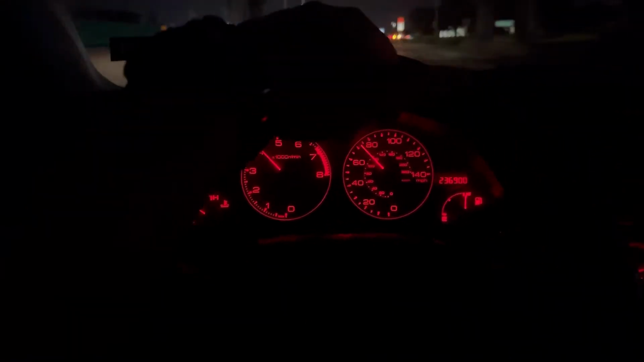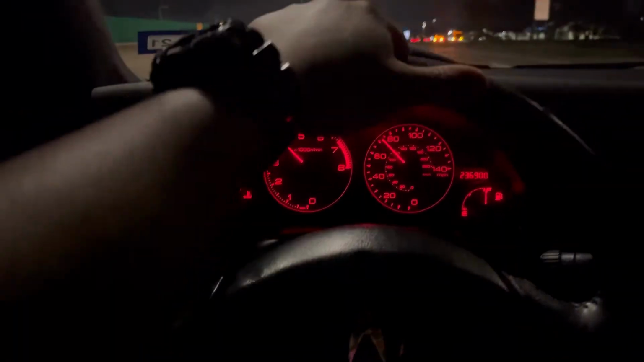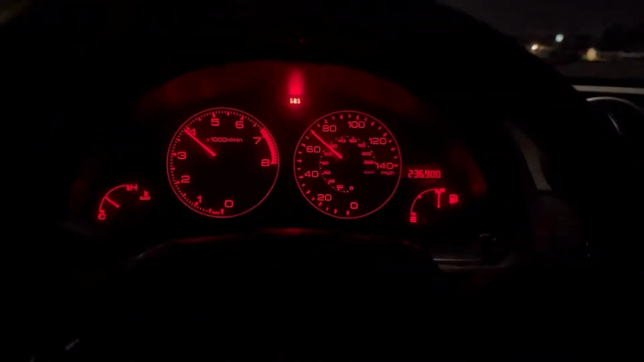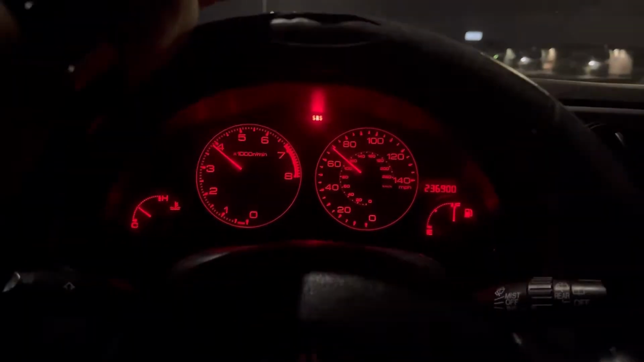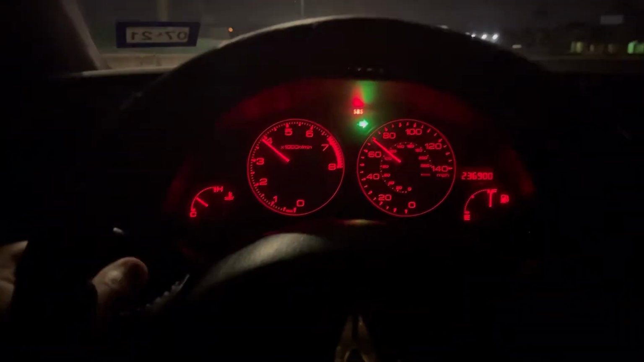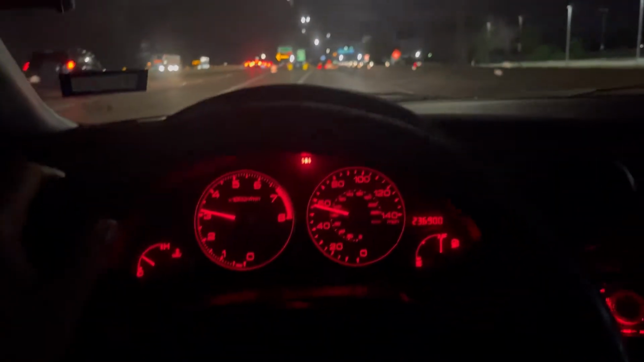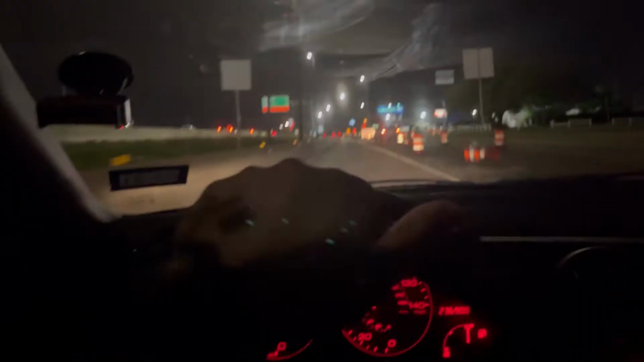Currently I'm in 4th gear, man, leaving the area, headed back home. Car is fun as hell, man. This K24 is healthy, and luckily we have no engine lights. Got that SRS light, but that ain't shit. Car's riding smooth, y'all. Give y'all a few pulls here in a minute. Let's downshift into 3rd.